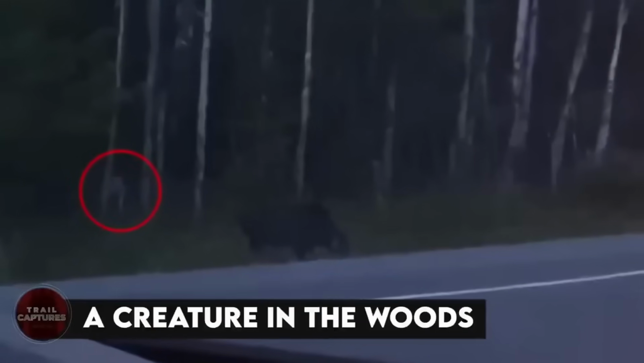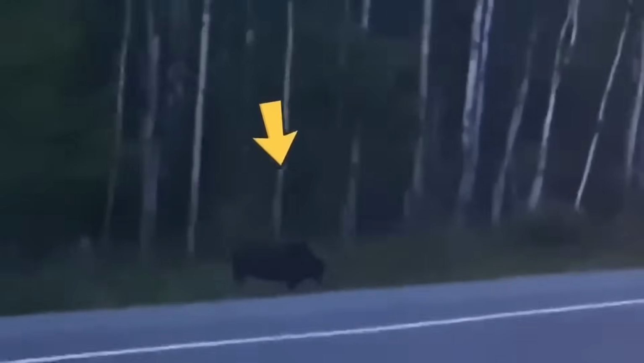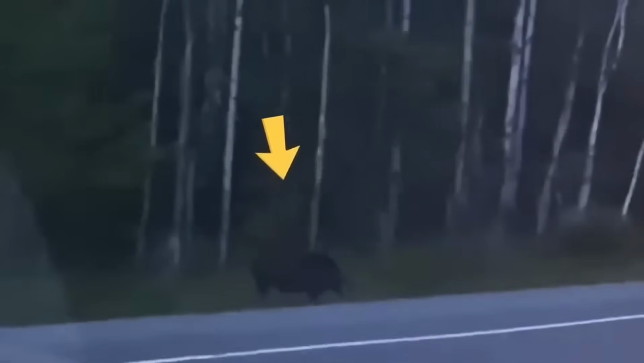A creature in the woods. As the videographer was recording a moose by the side of the road in Gaspésie, Quebec, Canada, they noticed an oddity in the footage. Although the moose was initially the only thing in view, the viewer became curious about a strange figure on the back left of the video. The clip gained a lot of attention online, and many people made guesses about what the enigmatic figure could be, ranging from supernatural beings to extraterrestrial life forms. The question of what could be hiding in the Quebec wilderness remains unanswered, causing people to wonder.